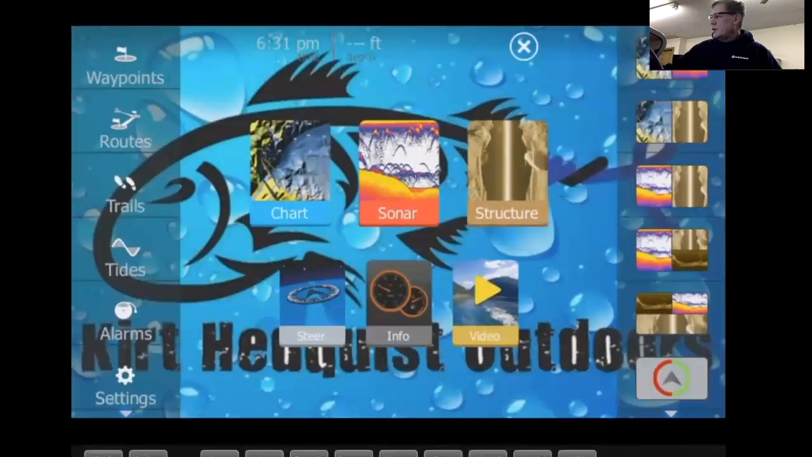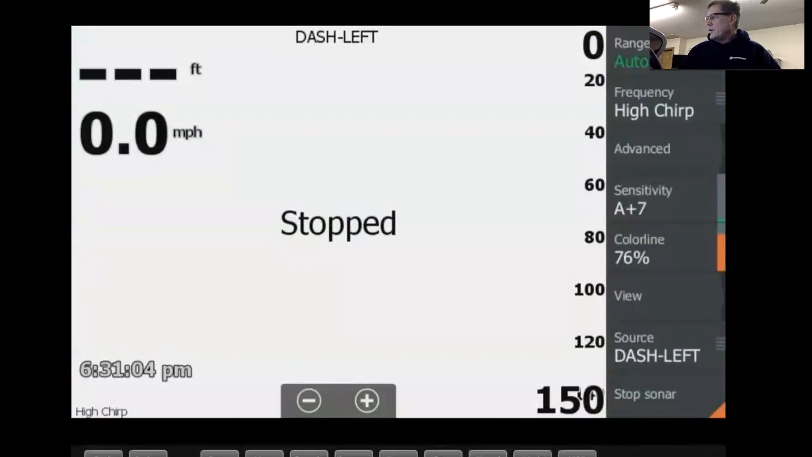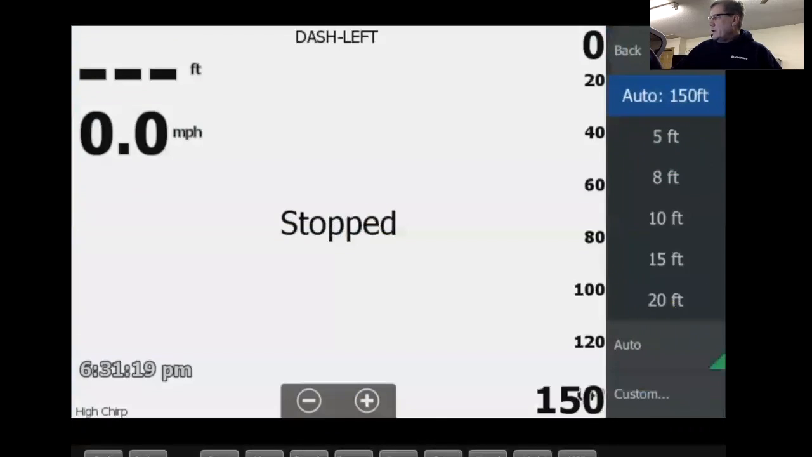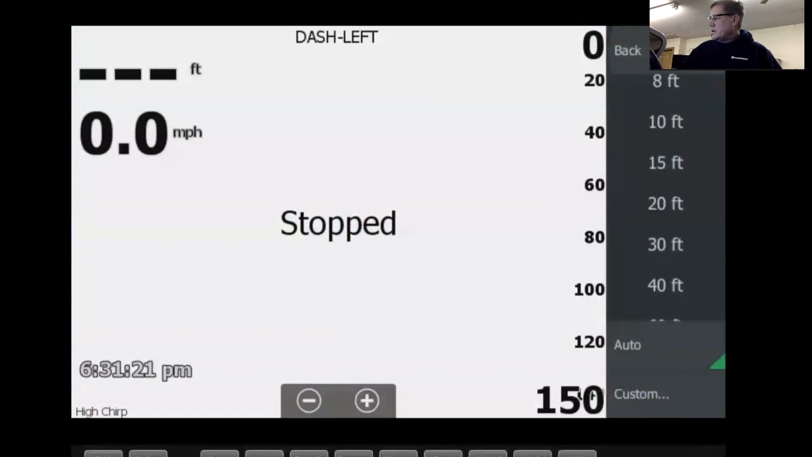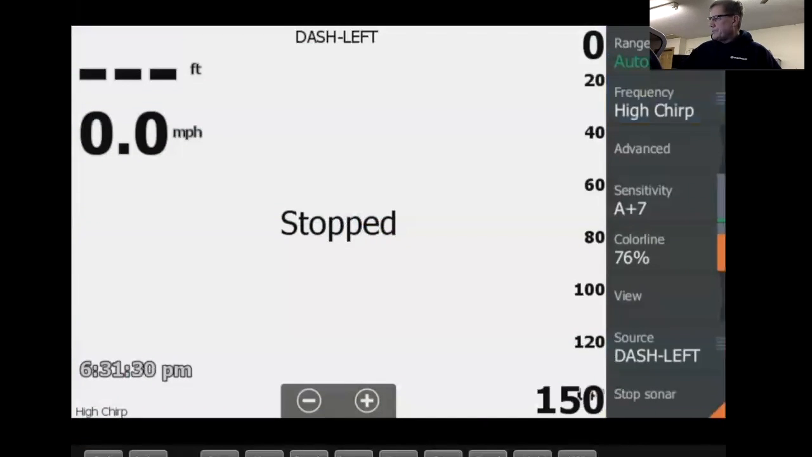So let's kind of go through the Sonar page here a little bit. Sonar. This is where you're going to find all your Sonar settings. And what I got going on here is right now it's set in auto. It's just an auto range up in my garage right now. But tap on auto, and this is where you could take it out of auto. Let's say you just want to do a bottom lock at 60 feet, you would set it there. Typically, I run mine in auto.